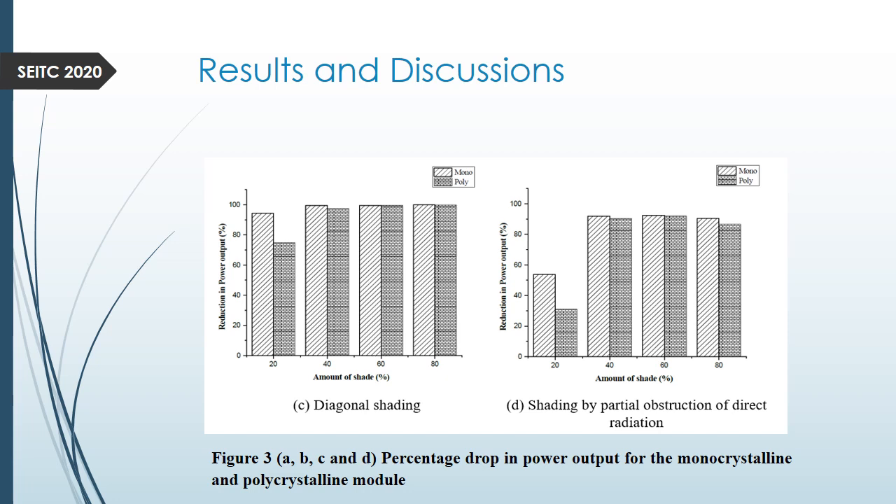For shading by partial obstruction of direct radiation, monocrystalline had a higher reduction in power output at 20%, while the polycrystalline had a lower reduction of about 30% in power output. From 40%, like in the previous case, they all had very high reduction in power output, but with the polycrystalline always at the lower end, while the monocrystalline panel is at the higher end.